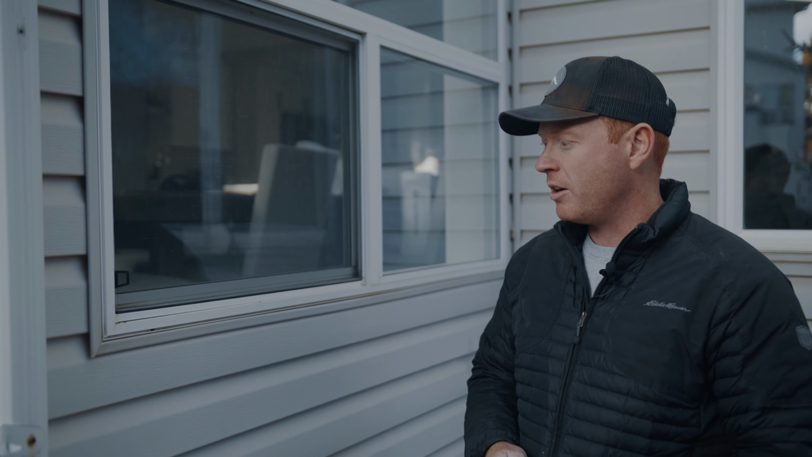And then I see they have an air conditioner. So in the summertime, it's not going to be holding in the cool all that well. There's a reason why we're taking them out. We're going to go talk to the homeowners in a bit here.